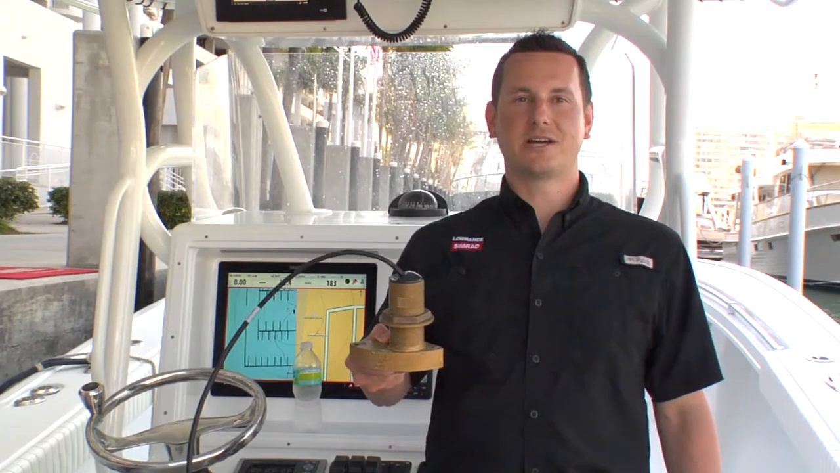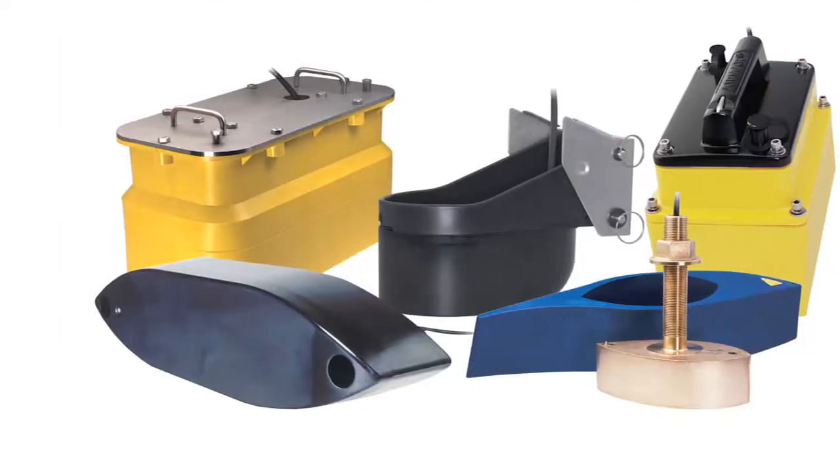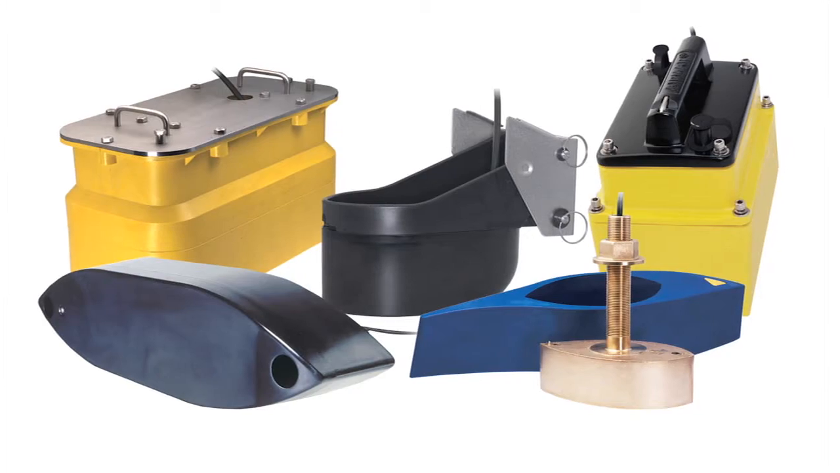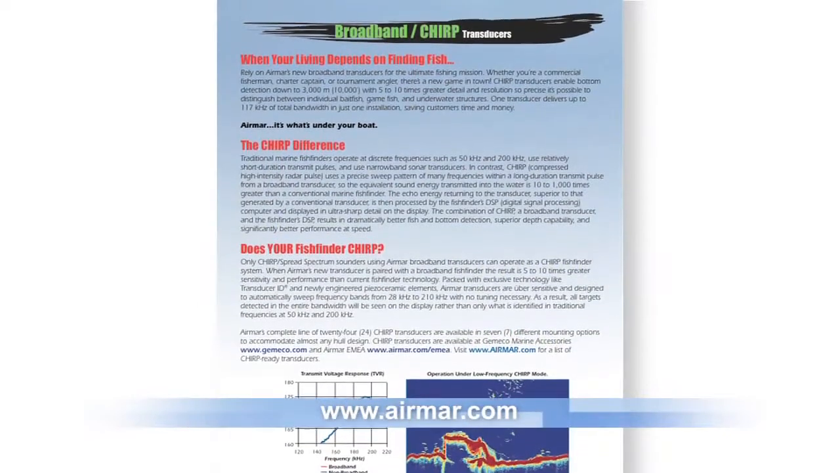In this section, we're going to talk about installation, and the key to getting the best performance is choosing the correct Airmar broadband transducer. Airmar has a solution to fit every boat: through hull, in hull, tank mounts, and even transom mounted transducers. For a full range of Airmar's chirp transducer offerings, visit www.airmar.com.